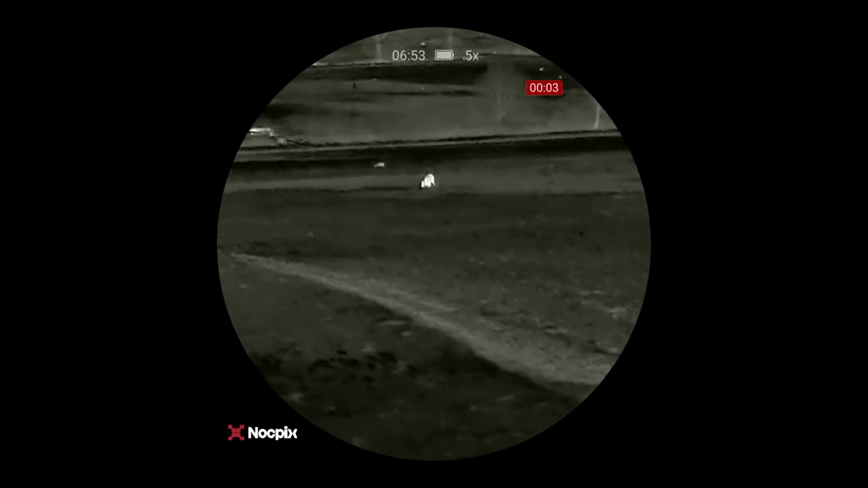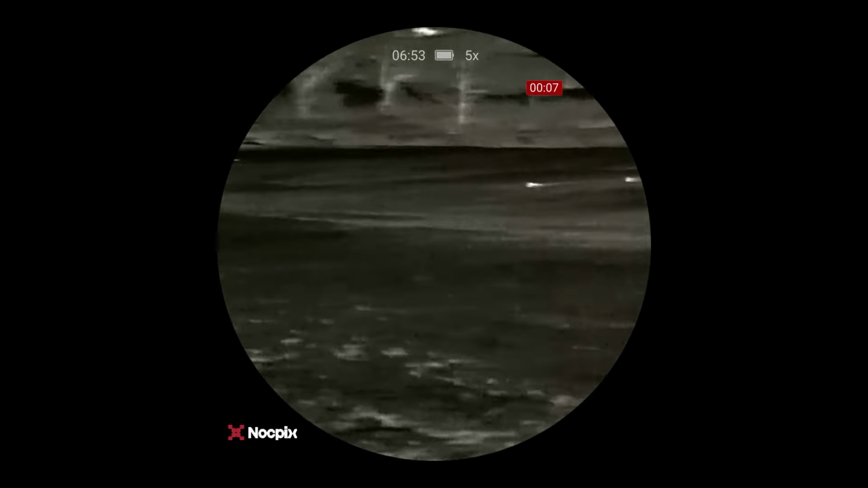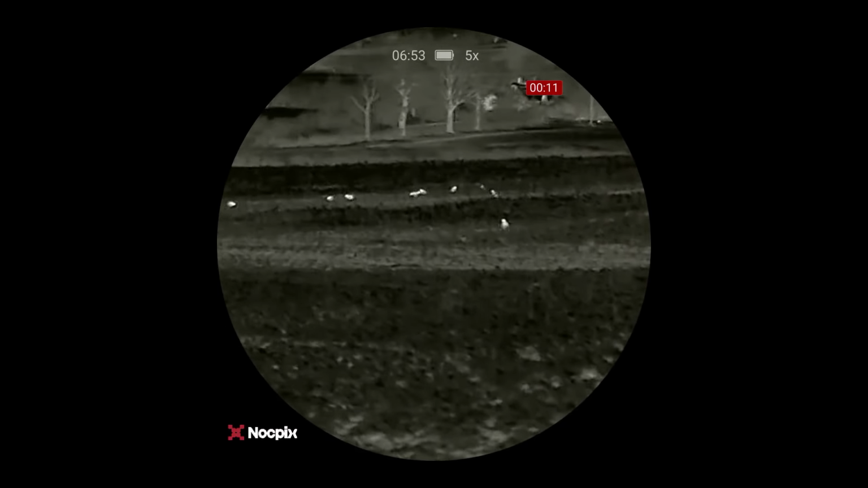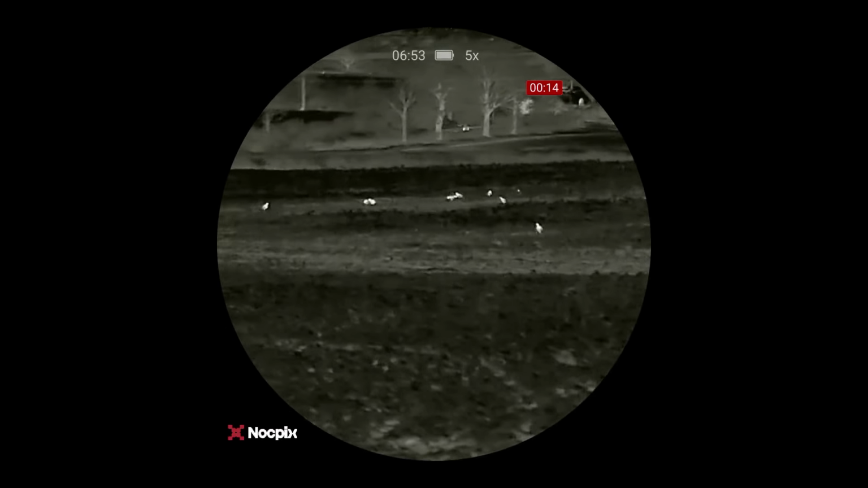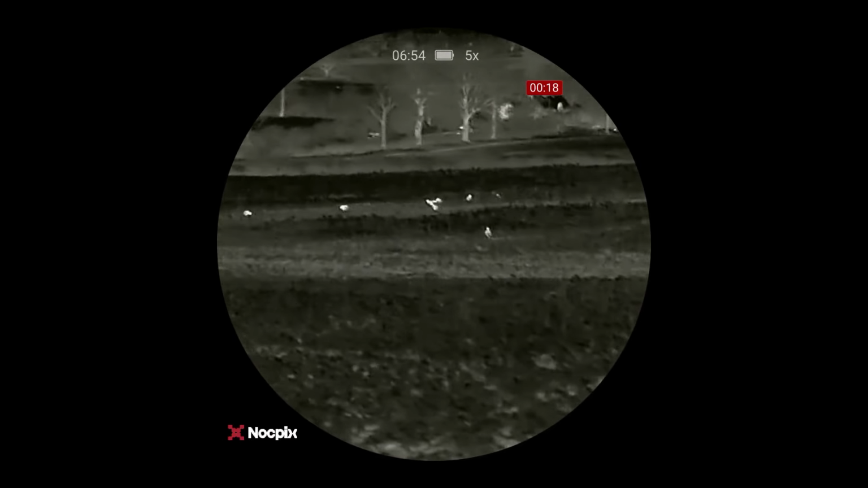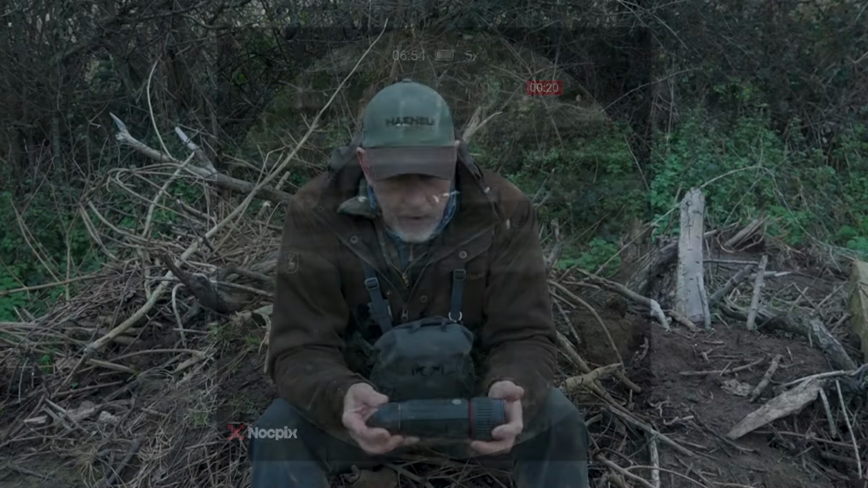Rangefinder in here, effective up to 1,200 meters. Again, particularly for the foxing guys, that's a useful function, or anybody doing any work at night. If you can pick up your target and then go onto a night vision scope, but you know your ranges and your distance, then it makes life an awful lot easier. So a very, very good function.